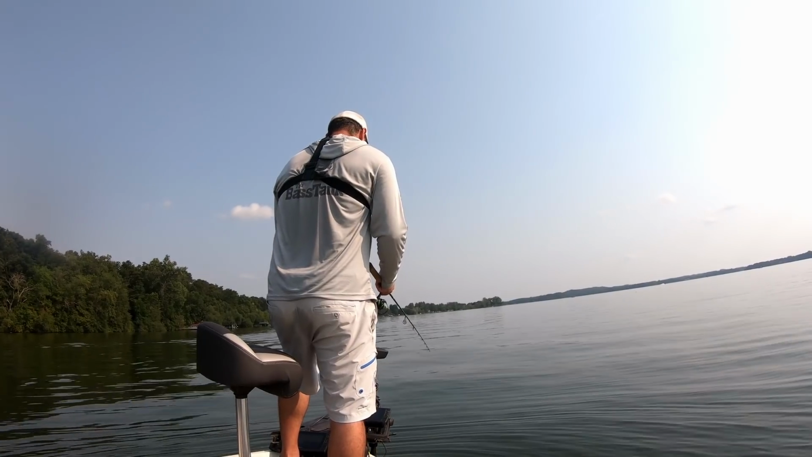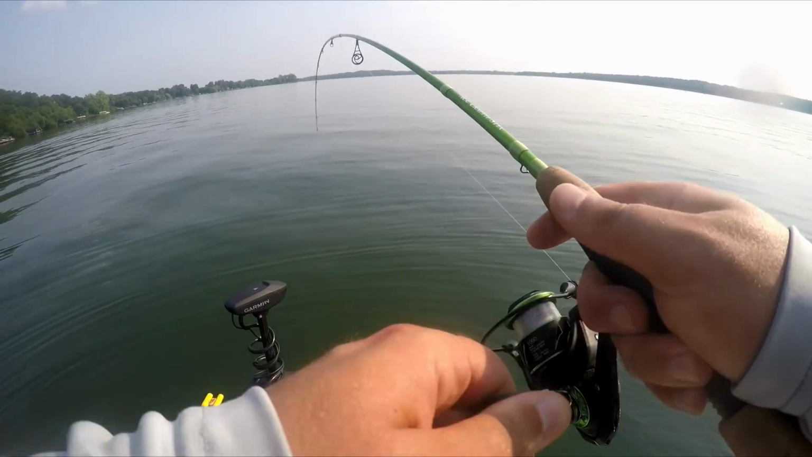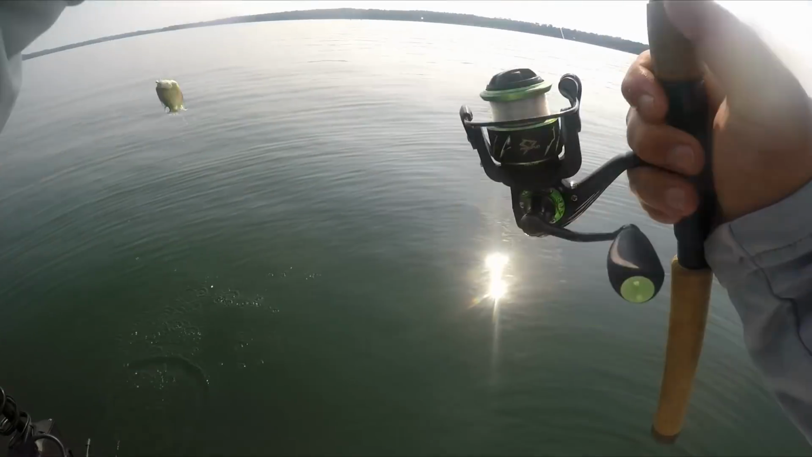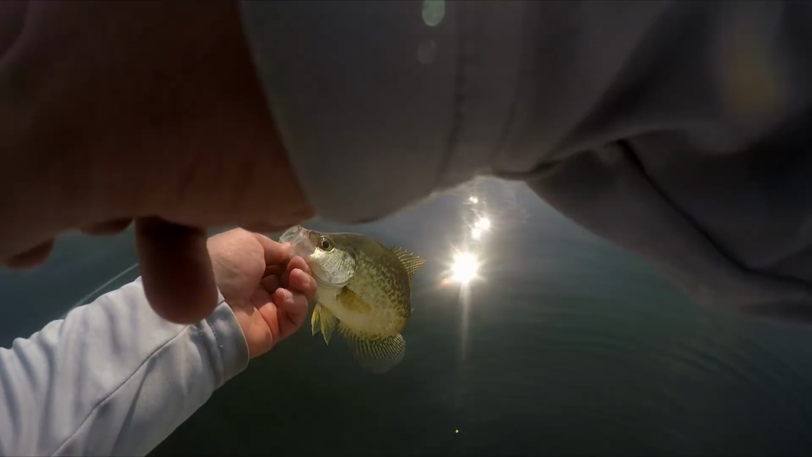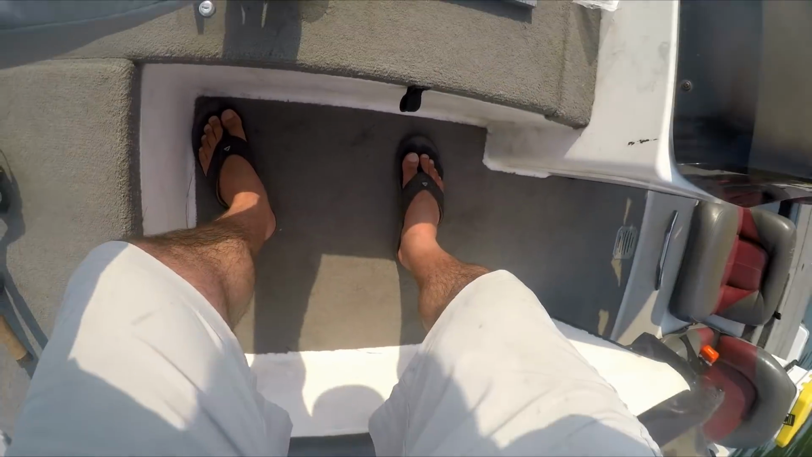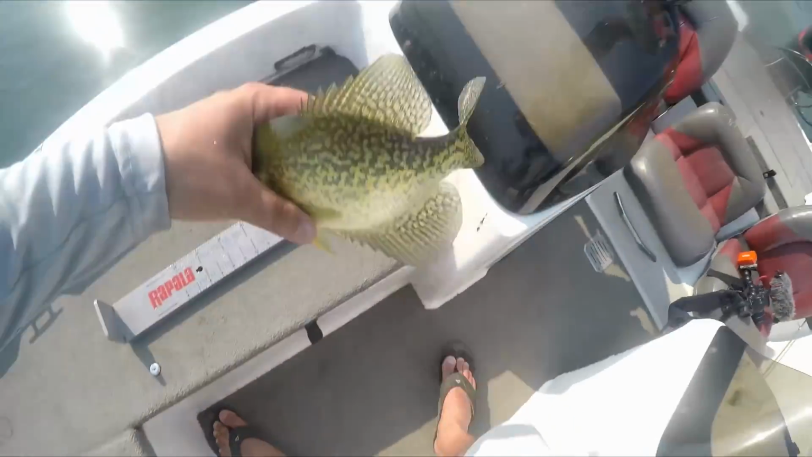It is scorching hot out today. There's one right on the drop. Right on the drop. Man, that's another good eater. They're not gonna be 2-pounders coming out of here, but they're gonna be decent eating fish. He's gonna fry up good. Throw him on the bump board quick. Yeah, it's about 9.5. 9.5 right there.